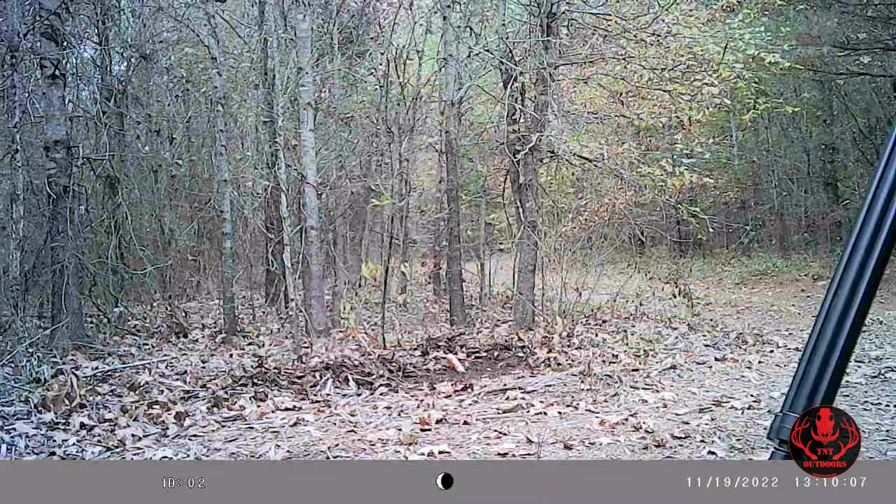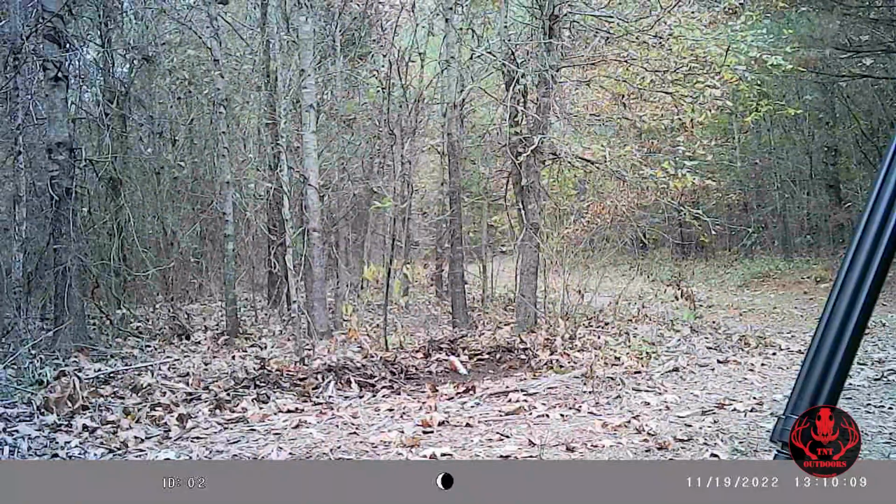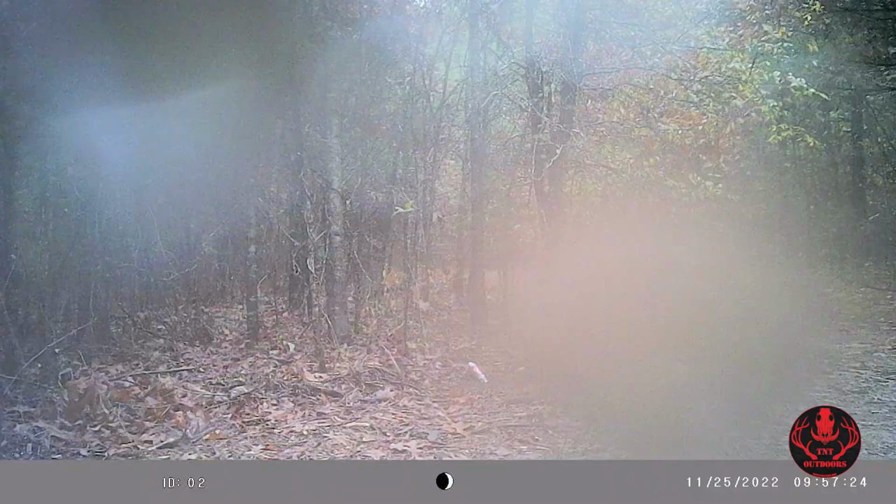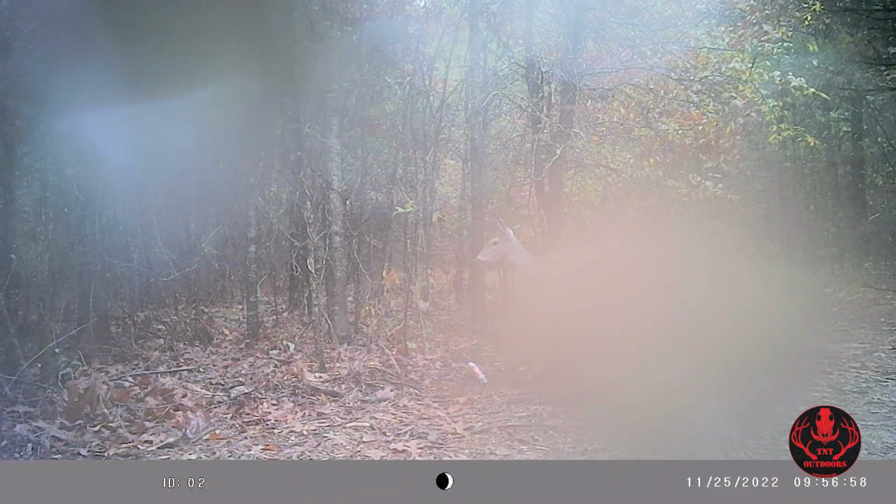Welcome back. I'm coming at you from my deer blind studio today to go over the results of our Buck Bomb product test. We started this test on November 19th, and our first deer sighting at the Buck Bomb site was on November 25th when this doe and this fawn came by. Sorry about the little bit of water on the lens.